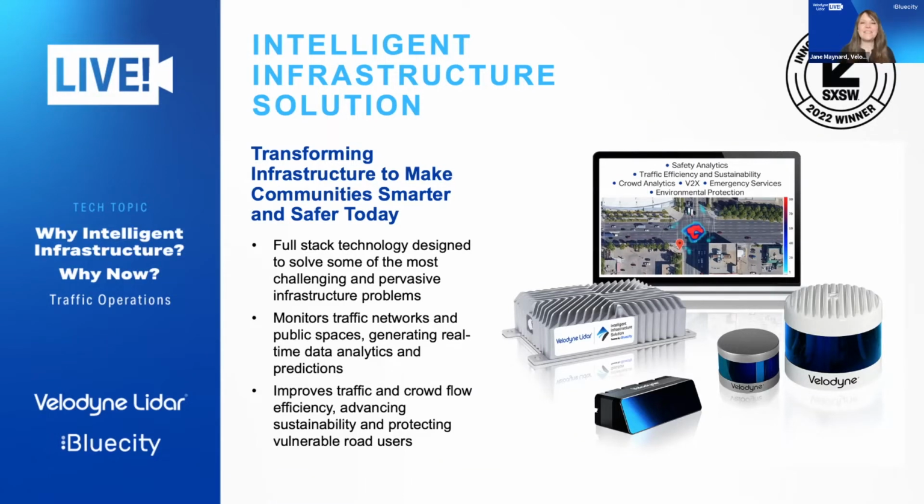So what does IIS do? IIS generates real-time data analytics and predictions to improve traffic and crowd flow efficiency, which will help protect vulnerable users like pedestrians and more. It also runs 24/7, 365 days a year in all lighting conditions and weather.